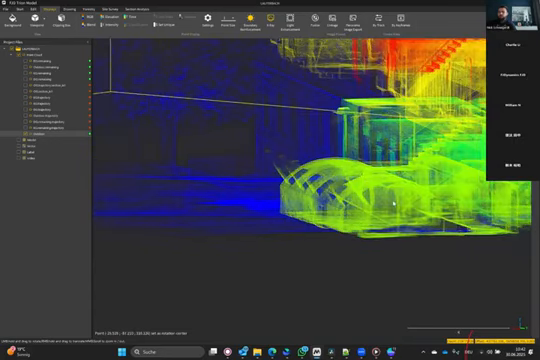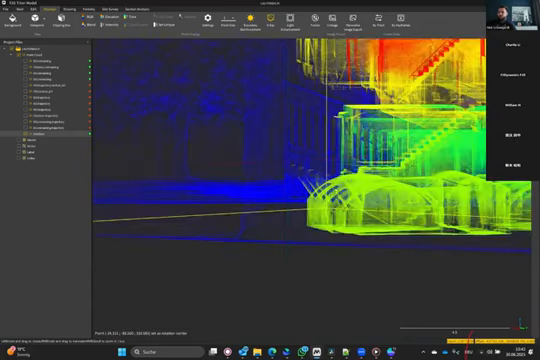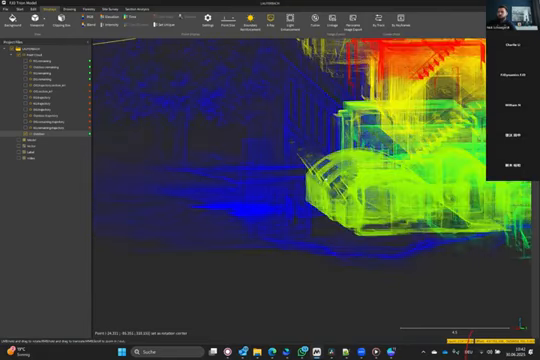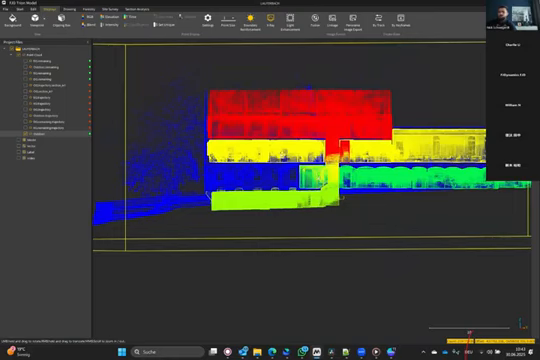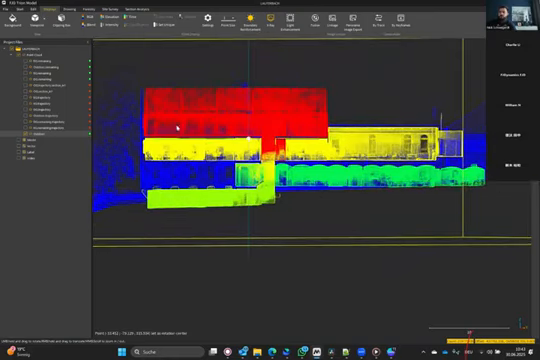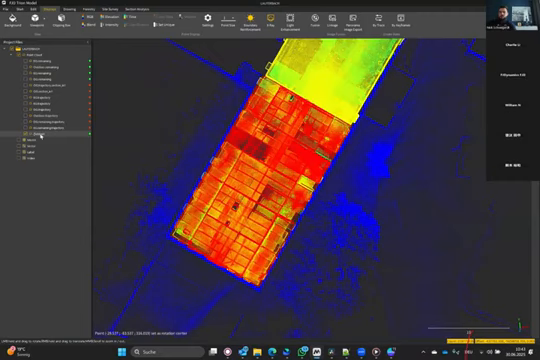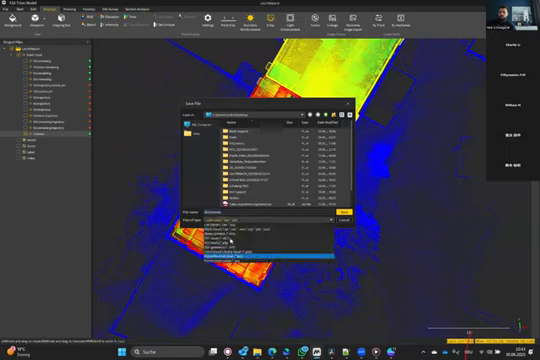So this is the way you can work with the SLAM scanner without any control points. So this is my workflow for preparing the data to export and scanning multi-floor buildings. And you have your final point cloud here, and then you have the opportunity to export it like you do it with your other point clouds as well.